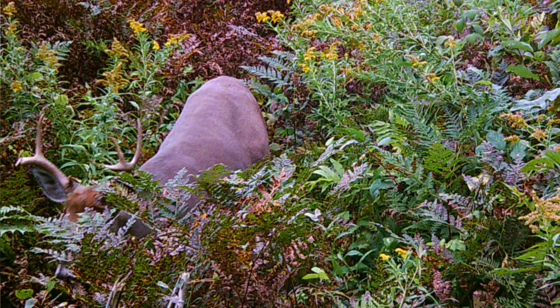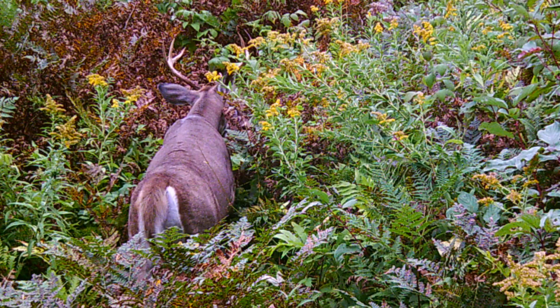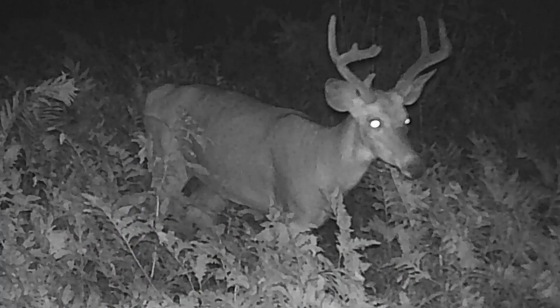So we showed you guys yesterday the buck that bedded down, the 8-pointer, the 5x3. He actually came at some other spots, including the spot where we got the 7-pointer through the grasses. Oh man, that's encouraging to see. They're all kind of still hanging around as a bachelor group. Yeah, he really gave us a show, though. Out of all places to bed down, he literally beds down in front of the cam.